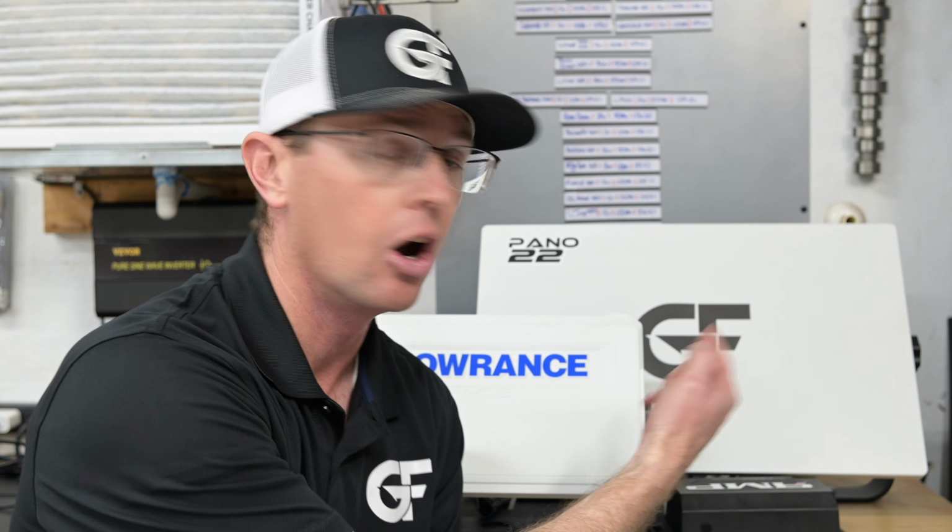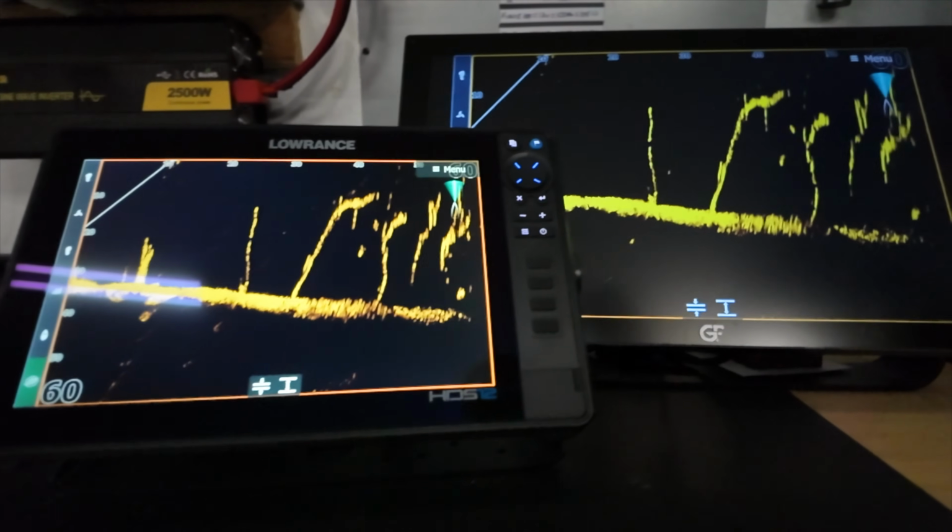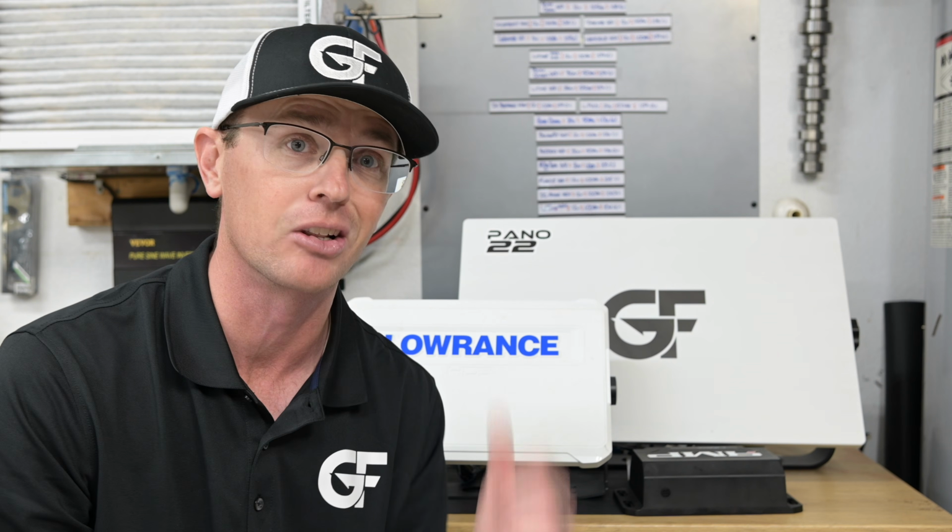Are you tired of seeing all the Garmin guys with their big screens connected to their live scope units? Well, today we're going to talk through how to connect an HDS Pro unit, which you can run ActiveTarget on, over to a Getfish Marine 22-inch screen. We're going to talk through the hardware that's needed to do that, some of the nuances with the Lowrance installation, so you can get on the water with a big screen like this and a Lowrance graph.